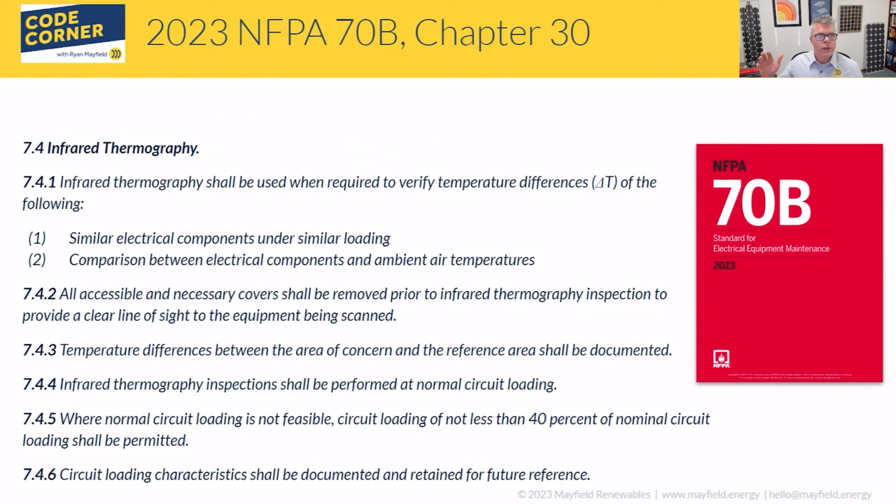Chapter 7, I mentioned before that infrared thermography is not new to 70B, and 7.4 talks about infrared thermography specifically and what you're trying to do. You're trying to verify a temperature difference, the delta T, of certain areas of your electrical installations. So you want to look at similar electrical components under similar loading.